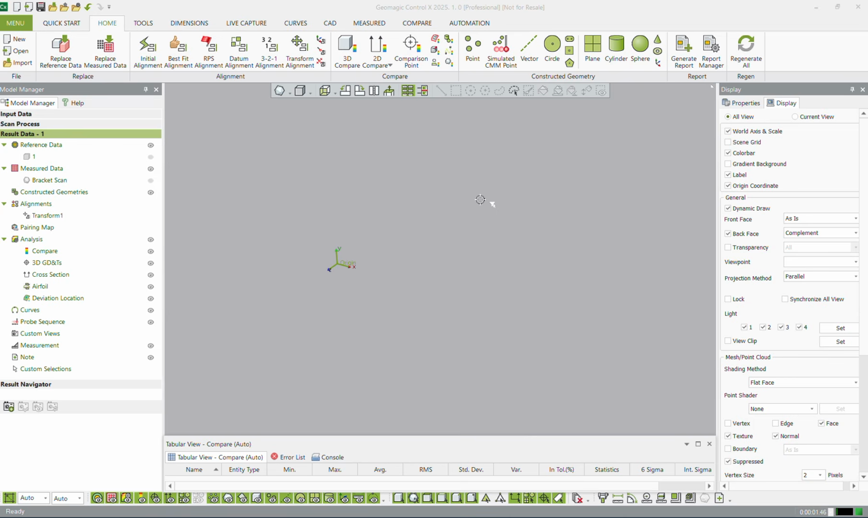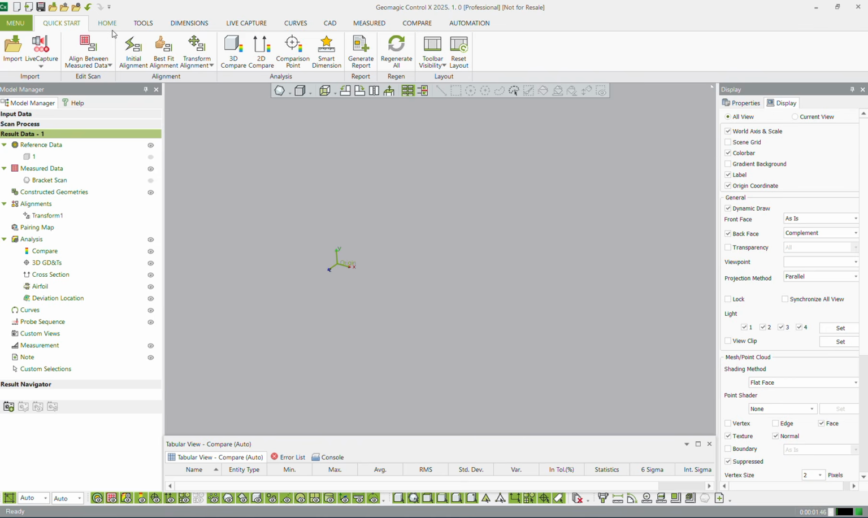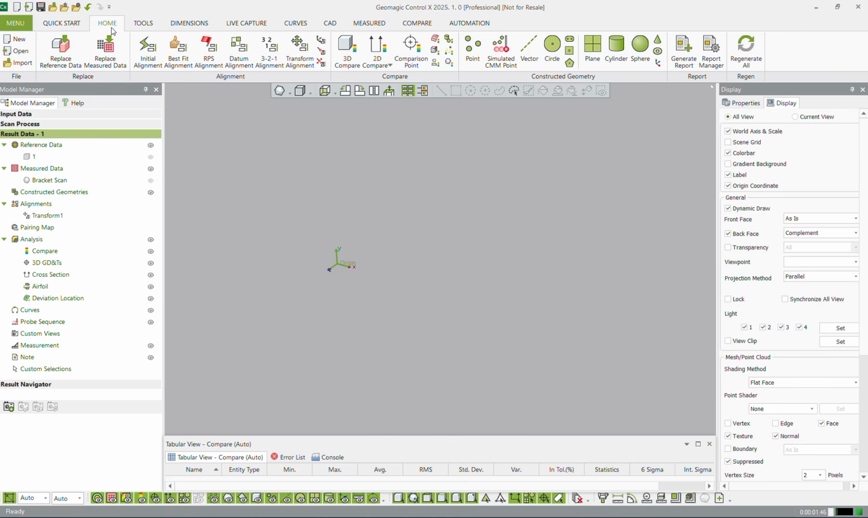Okay, so since this is the first in the series, I want to take a quick second to talk to you about this interface. We're going to be seeing it a lot over the next couple of weeks, months. This is Geomagic ControlX. At the top, we have our toolbar, or toolbars, I should say. And this is based off of, or inspired by, a CAD system. So if you've learned SolidWorks or Inventor or any of those major CAD packages, you should feel right at home.